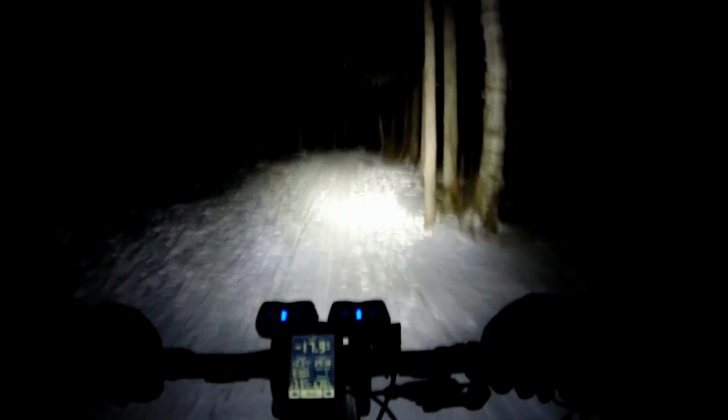Still really bumpy from human footprints. Lots of fat bike tires through here. So yeah, I avoid coming in here in the daytime because there's so much foot and pedestrian traffic. Generally come in here at night.